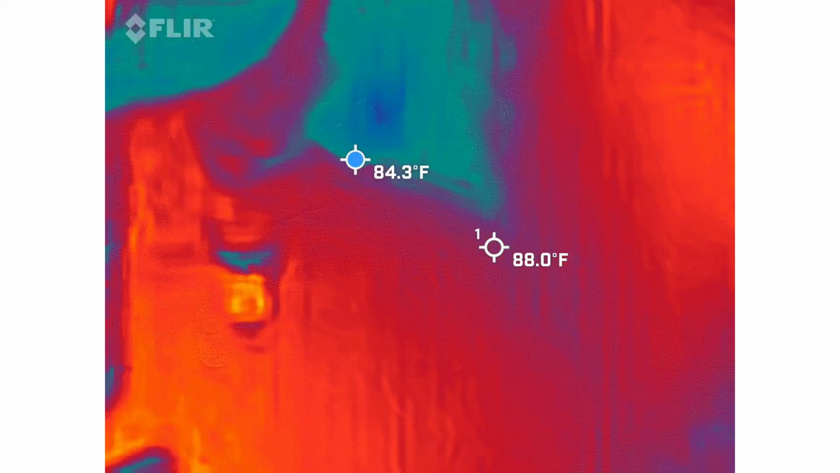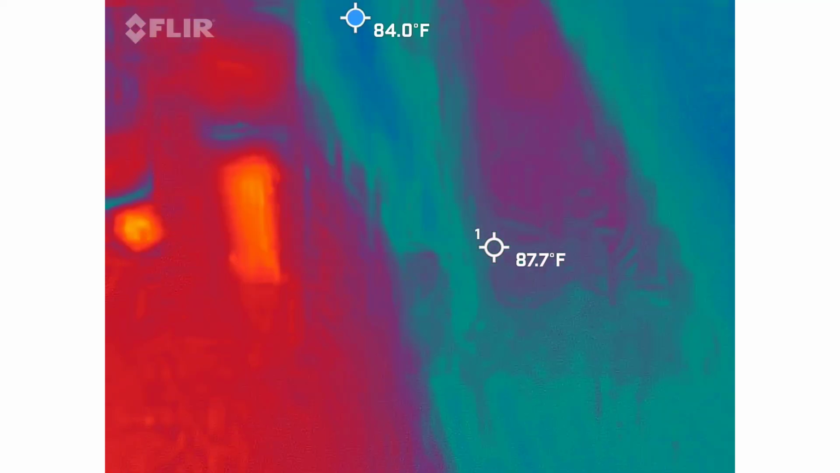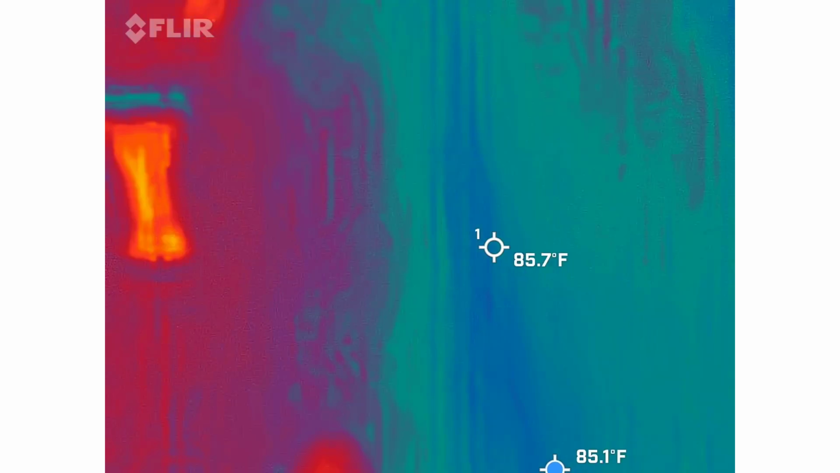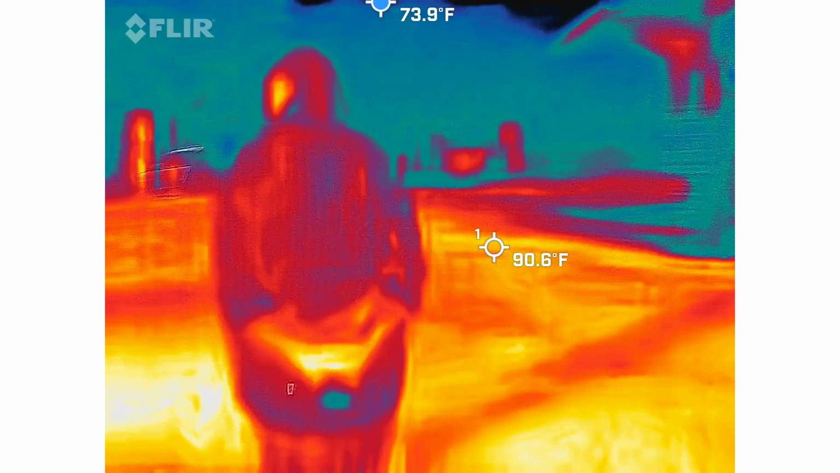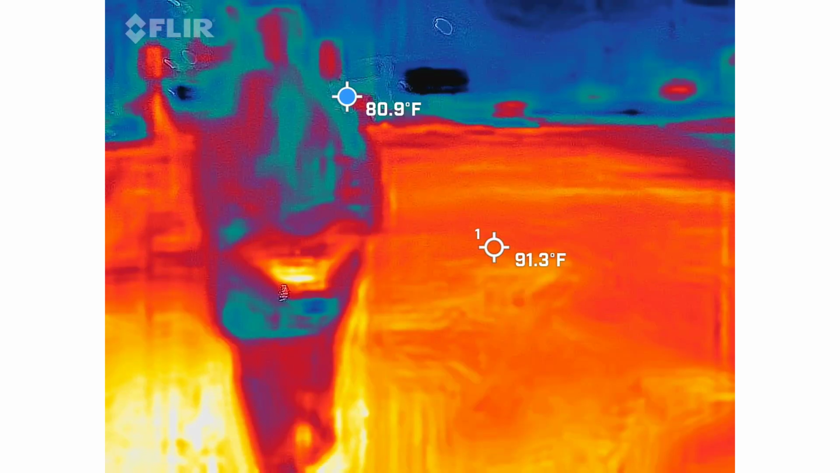Let's do it. I thought there was a domestic going on. Domestic. Which way to the cemetery? That's on the other side of the spa here. Yeah, we can go to the cemetery. Come with us. You're not straight behind.